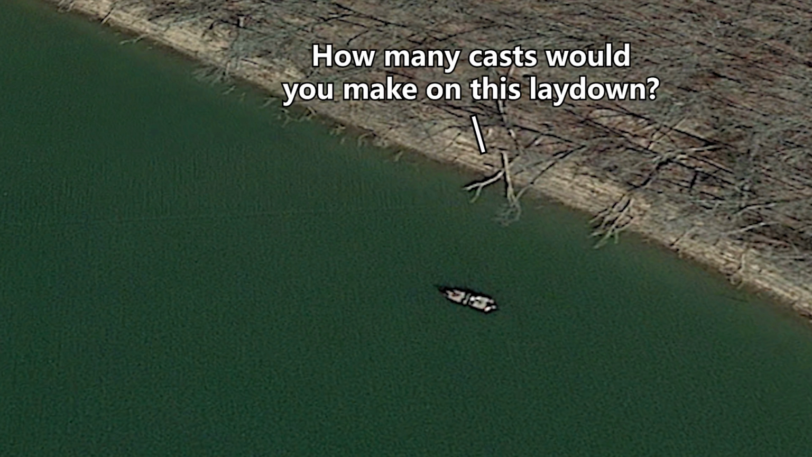Because really, if you think about it, a laydown on the side of a bank, especially a bigger laydown, is the exact same thing as a brush pile that's out in the middle of the lake. And there are going to be small feeding windows on these big laydowns down the shoreline as well, but no one ever sits on one laydown and makes 1,000 casts on it, unless you're fishing maybe a tidal fishery, or you really know there's fish in that one laydown for some reason.